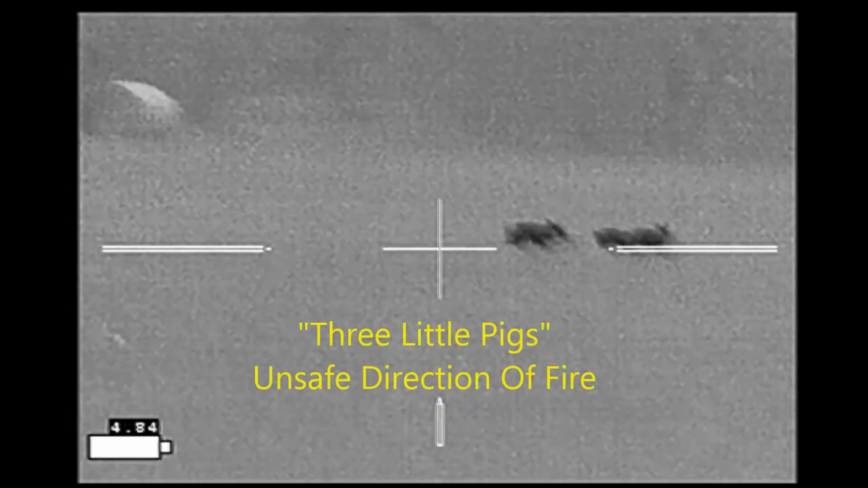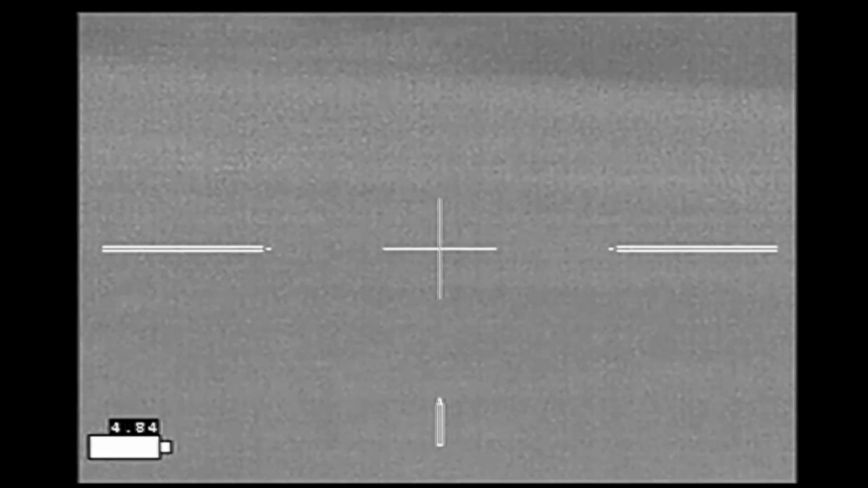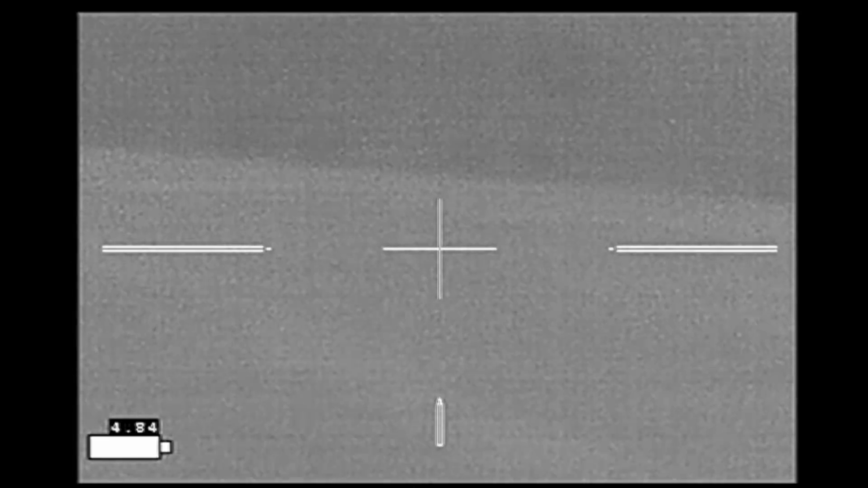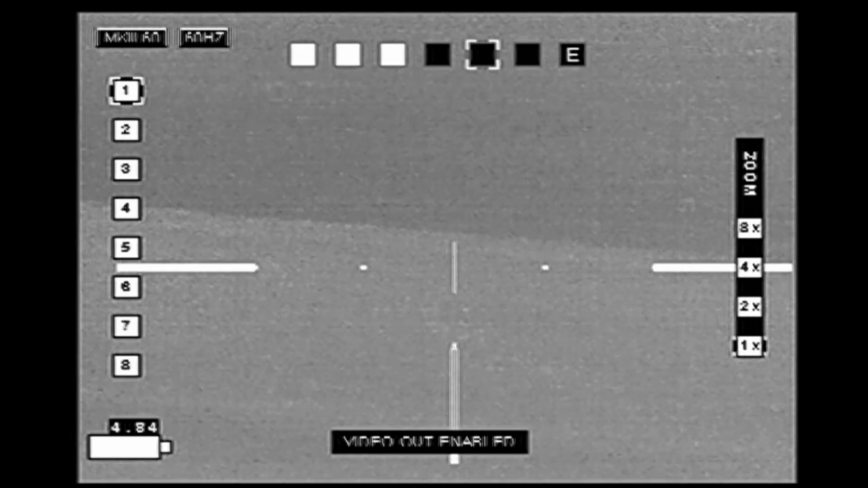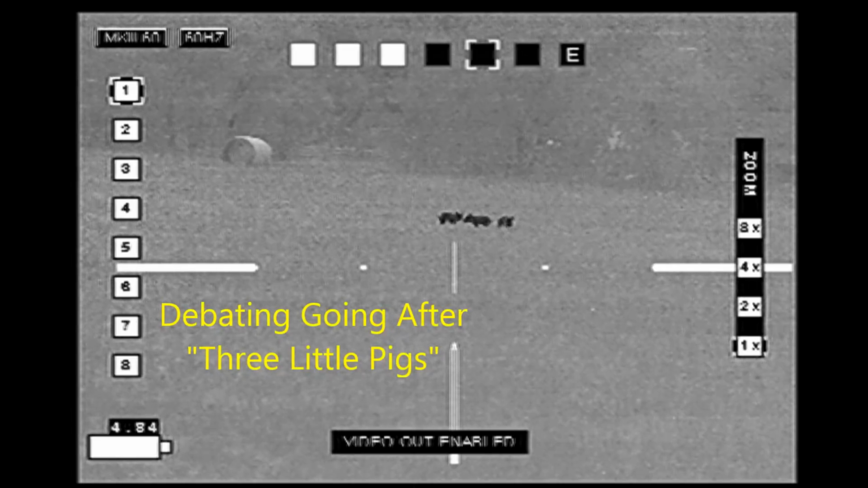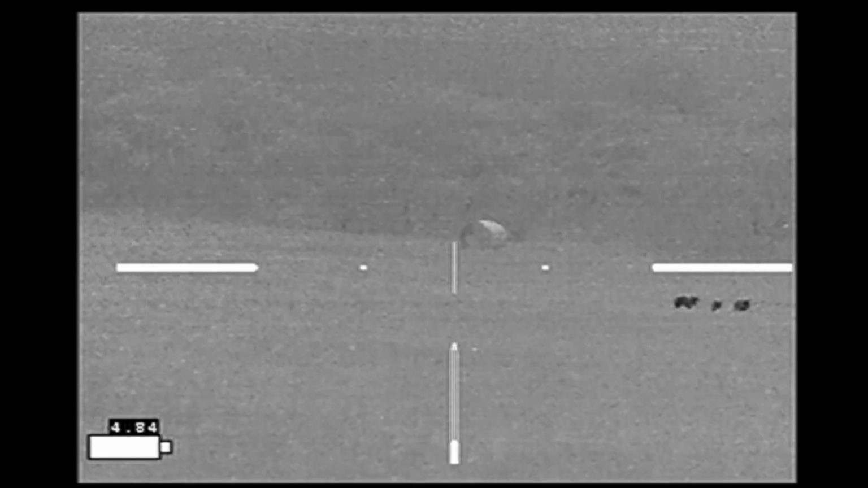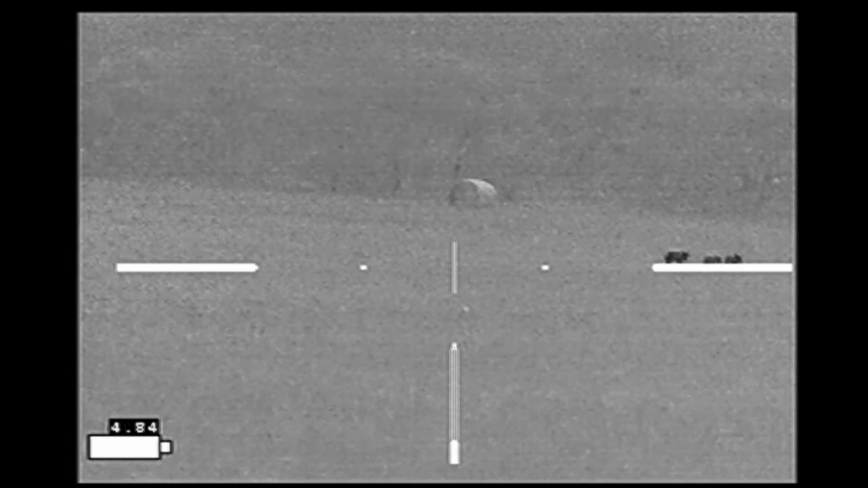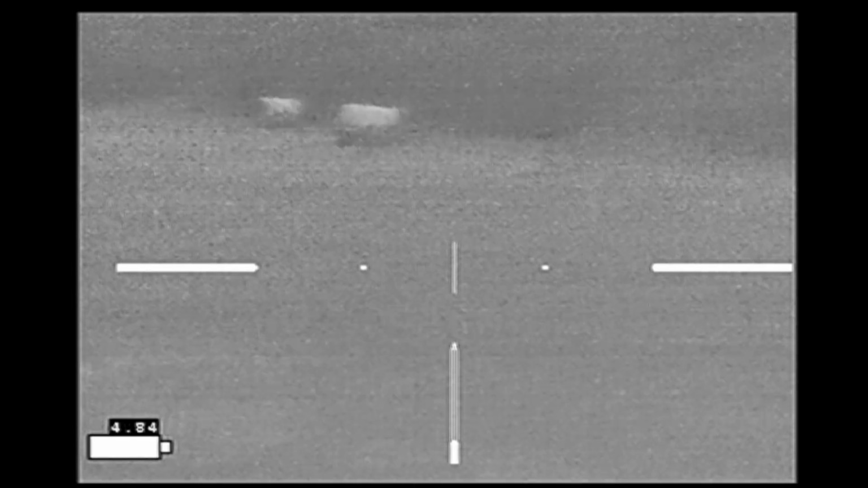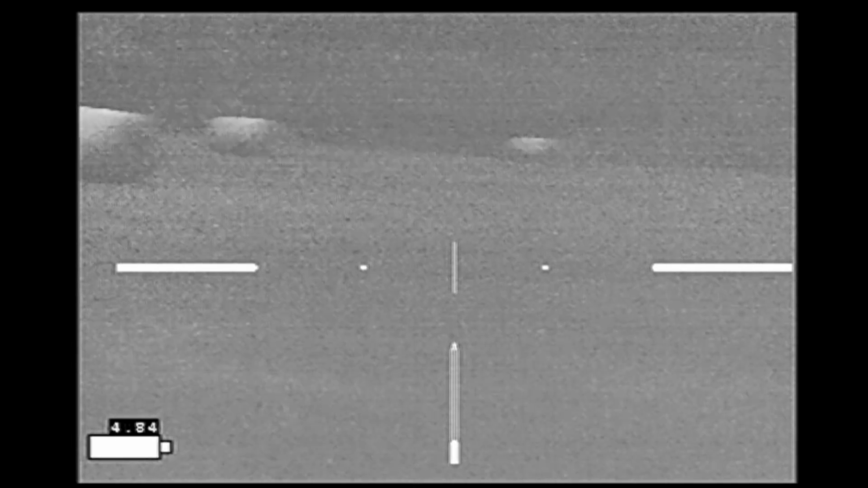I pan around behind me. Got 3 little pigs. Unfortunately, they're not in a safe direction of fire. They are close to me. And I'm trying to work out what I want to do here. I could circle around going behind them. In order to get in a safe direction of fire, I have to be firing back to the position where I am now. So I need to go way around to get behind them. I don't think that's going to work, despite them being so close.